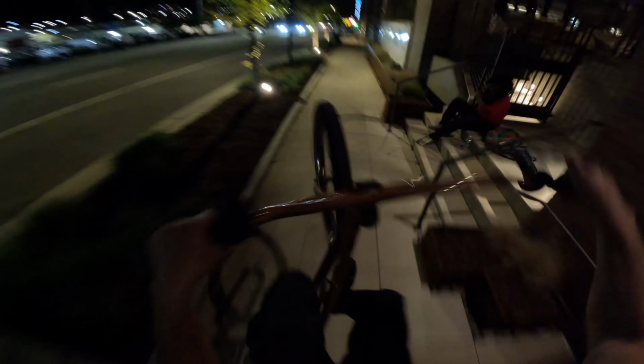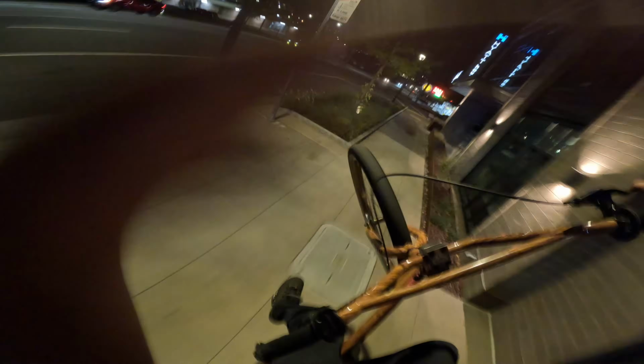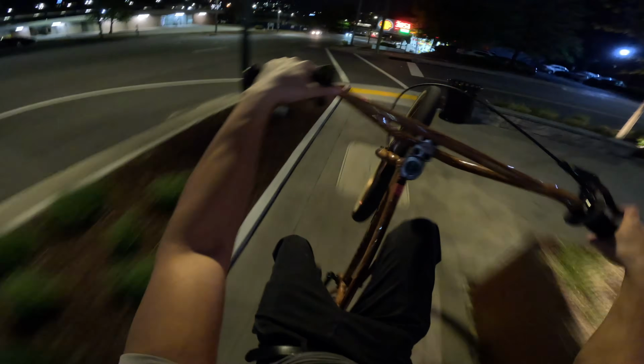GPS signal lost. That is an uphill killer. Oh, no, too fast.